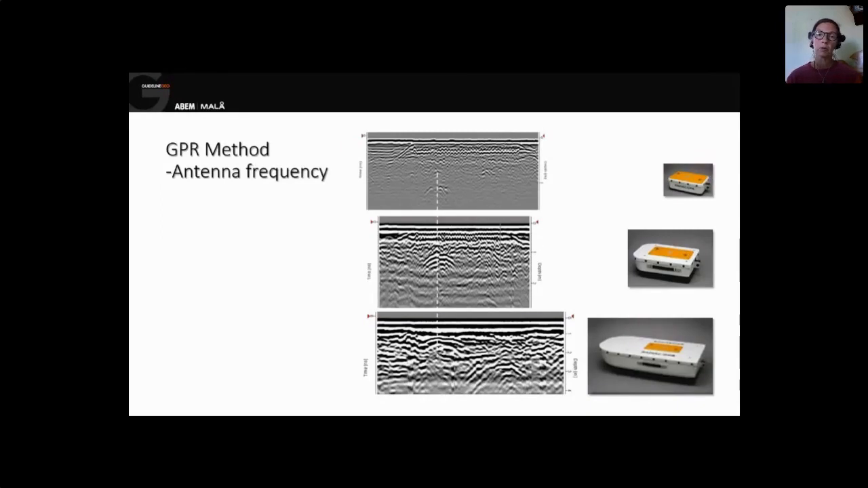But the energy of that type of antenna is not that good, so we can't see that deep. But with low frequency antenna, we have a huge wavelength, meaning that we have more energy in that wavelength and we can see deeper, but we lose resolution.